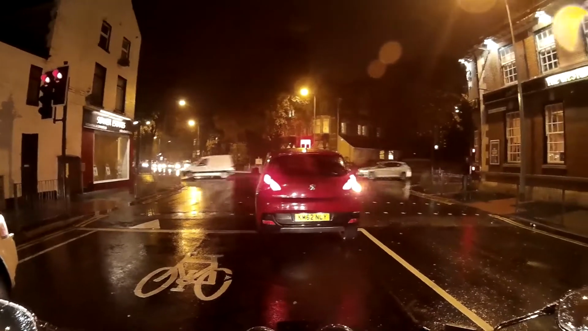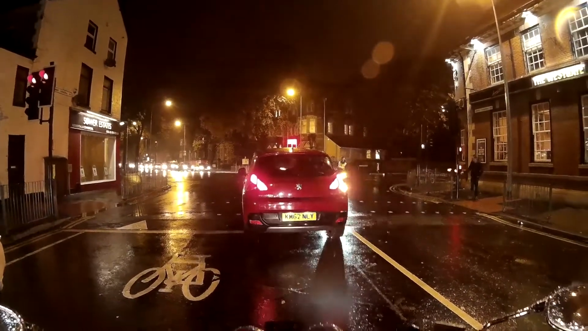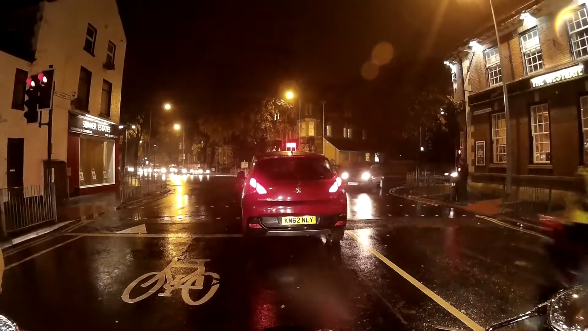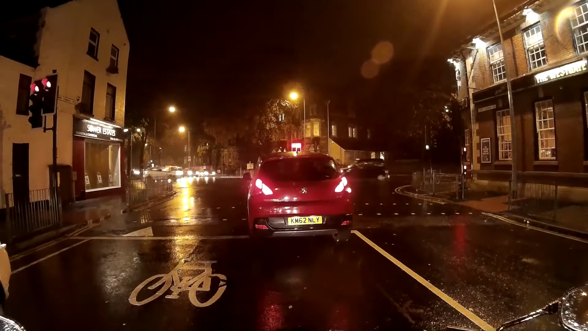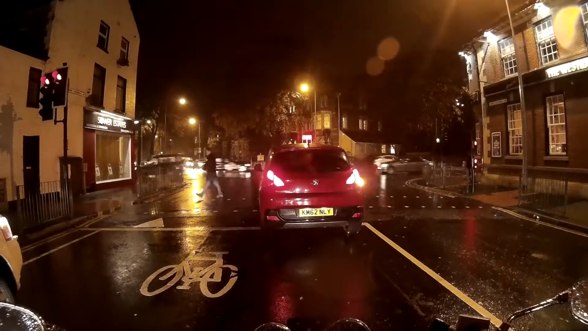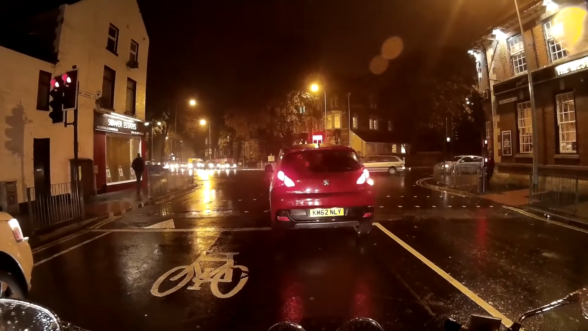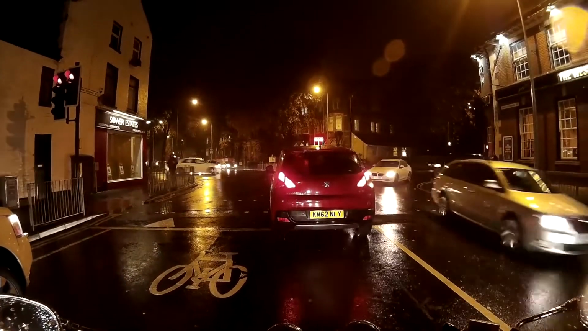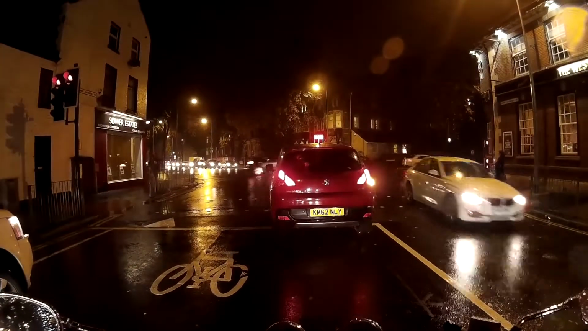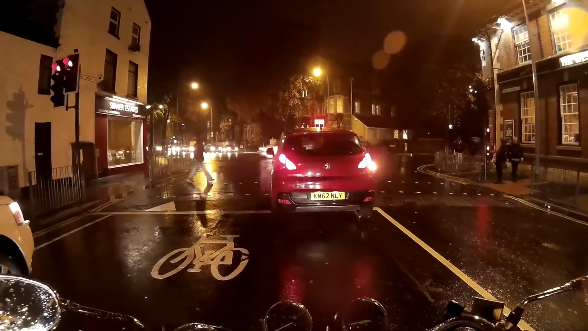Kudos to the car in front. He could have gone over. He was on amber, but he was a good boy and he didn't. So now we've got to wait for those people across the road to come over here. And then it'll be us again. But you probably find that quite a few of those will go over on the red light again. They always go over on the red light. I don't think I've ever come down here and not seen people going over there on the red light.